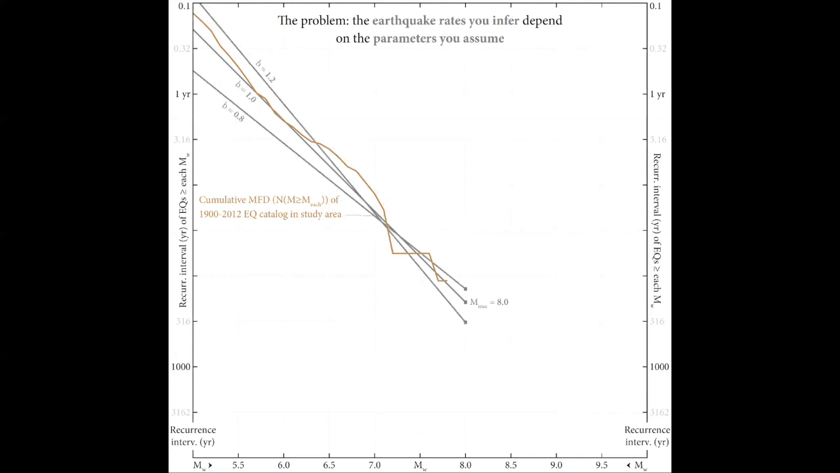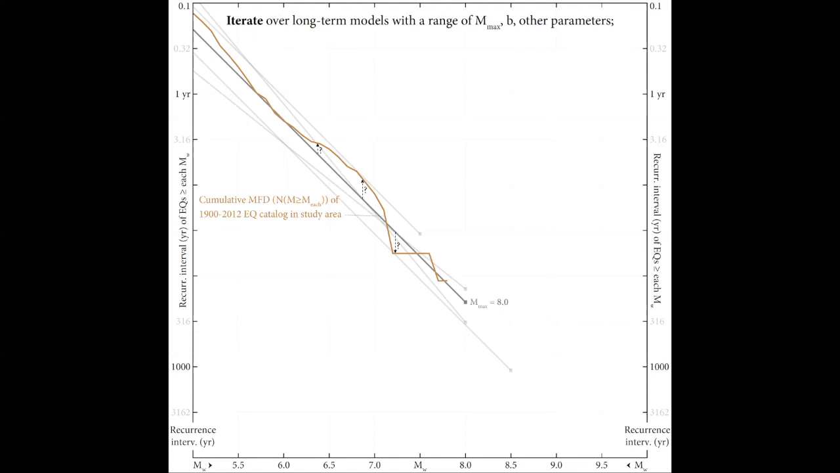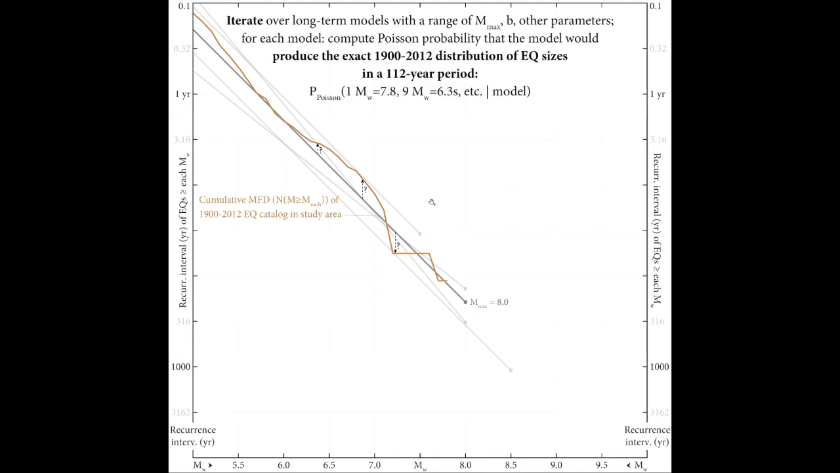It also will depend on what you use for the b-value. This is a little bit easier to constrain from the seismic catalog. There are good methods for doing this, but it will co-vary with what you estimate for the maximum magnitude. And so what we want to do is iterate over a large suite of models with a range of Mmax, b, and other parameters. For each model, we compute the probability that that model would happen to produce this exact distribution of earthquake sizes that we've seen in the instrumental catalog if you were to let it go for 112 years.